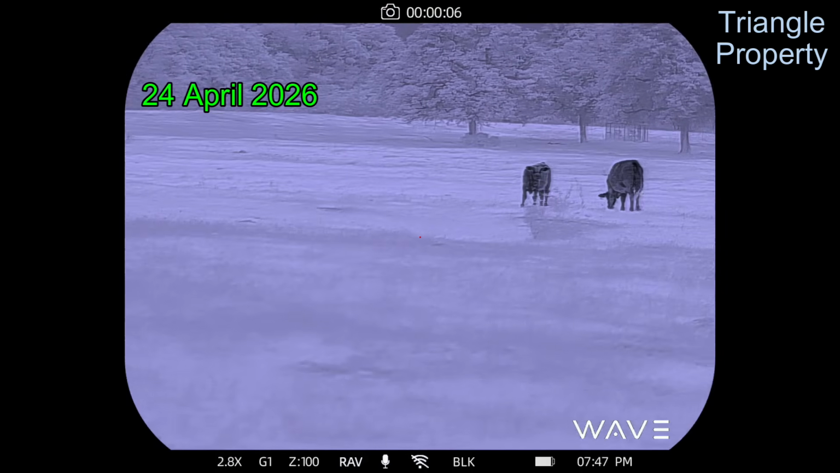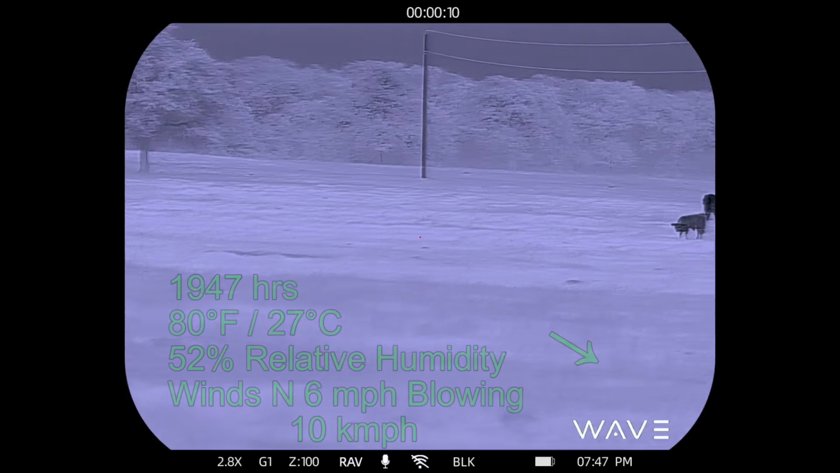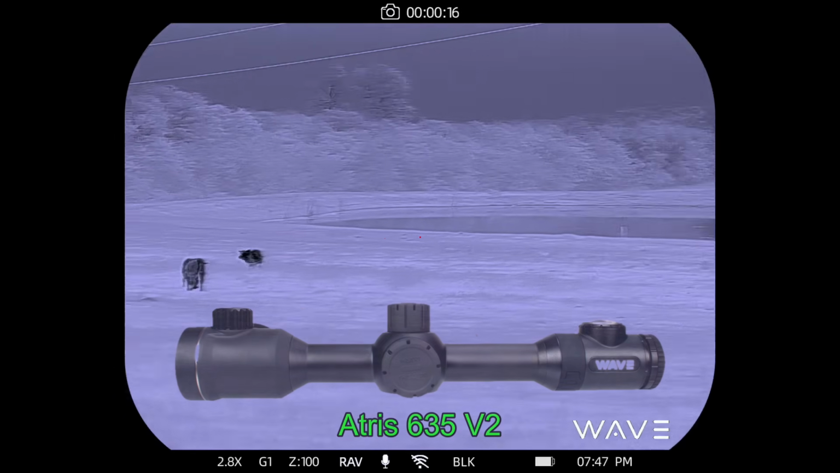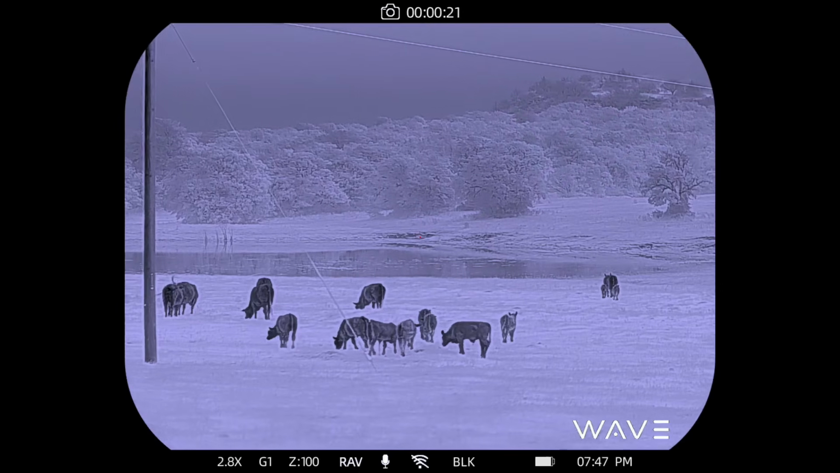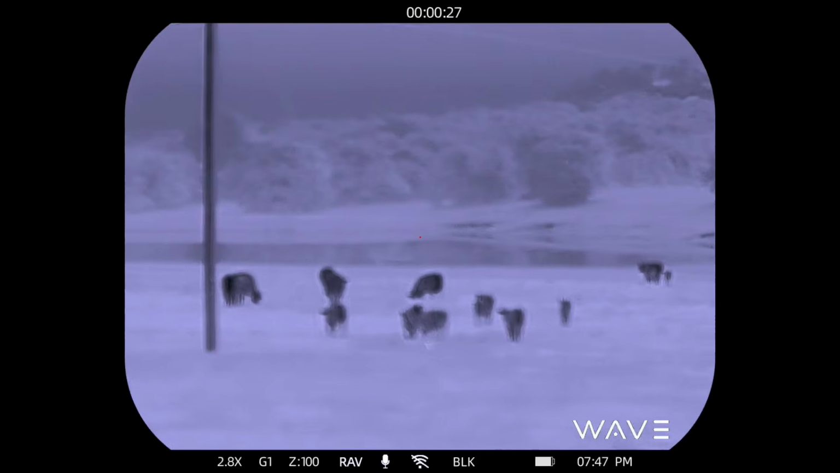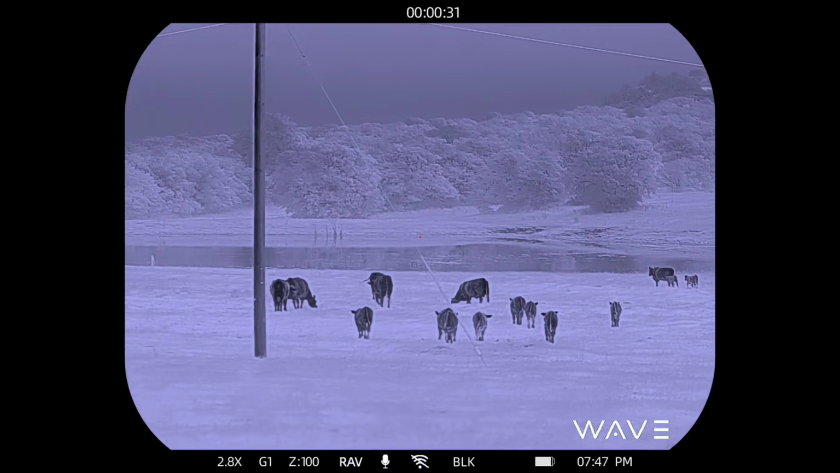Alright, it's daylight, it's 80 degrees, about 52% humidity, and this is the Wave Atris 635. Alright, I've silenced the audio from the video. We're looking at a field of cattle. What I'm liking about this image is that there's a lot of detail in the image. Here I'm adjusting the focus slightly. I can see the leaves in the background.